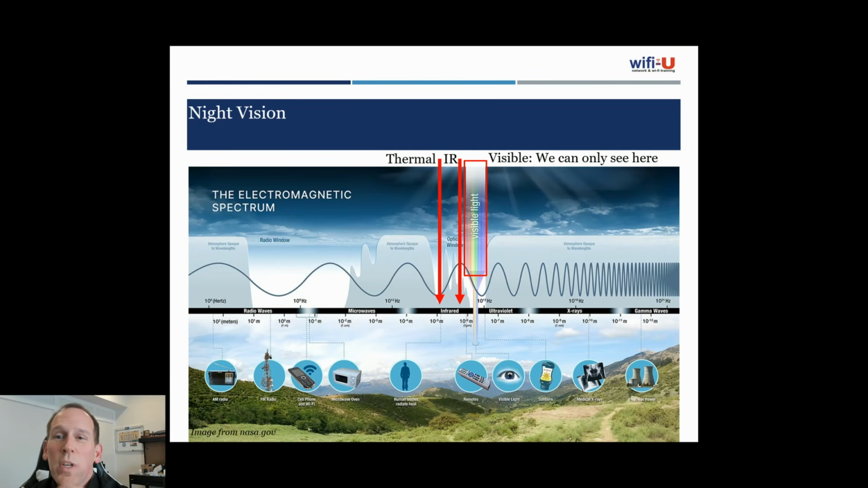But first, we should probably talk about what it means to be a thermal camera, because it's very different from infrared. So let's take a look at that. Now, to really understand the difference between thermal cameras and night vision using infrared, we need to understand where they sit on the electromagnetic spectrum. So I've got the electromagnetic spectrum up here, and you can see it goes all the way down to super low frequencies, which have really big wavelengths. And then it goes up to really high frequencies like gamma waves that have very small wavelengths. Higher the frequency, smaller the wavelength, they are inversely proportional to each other.